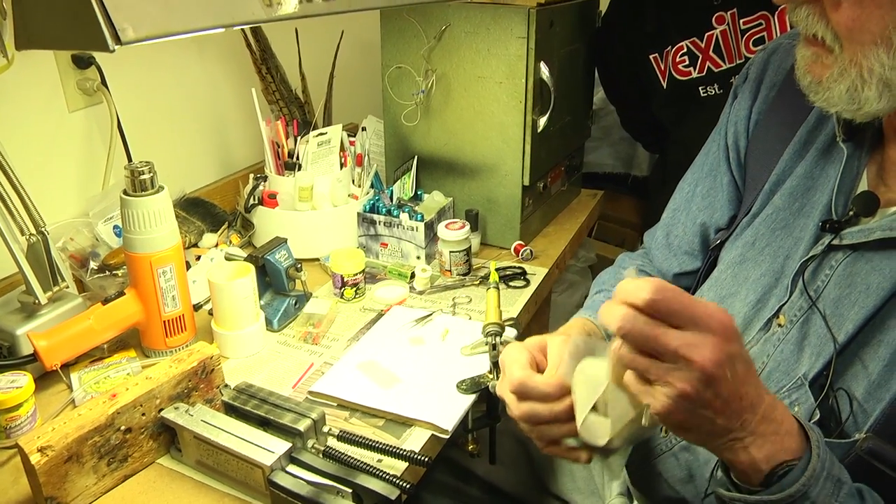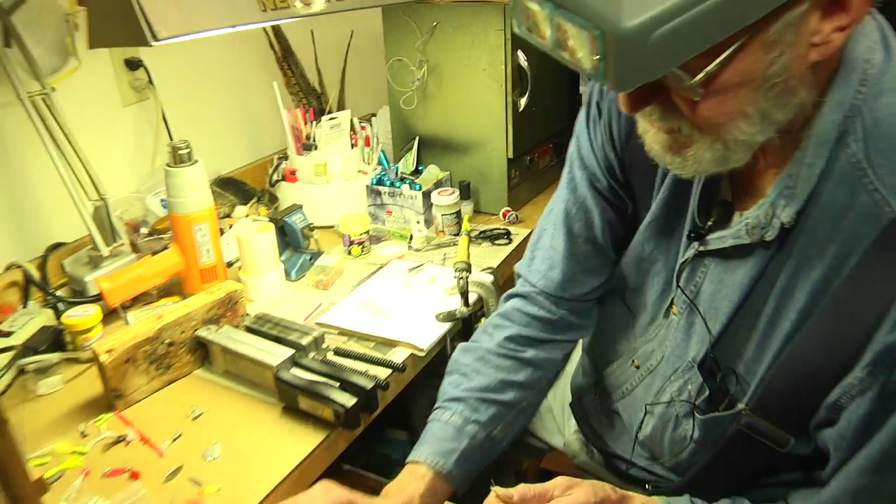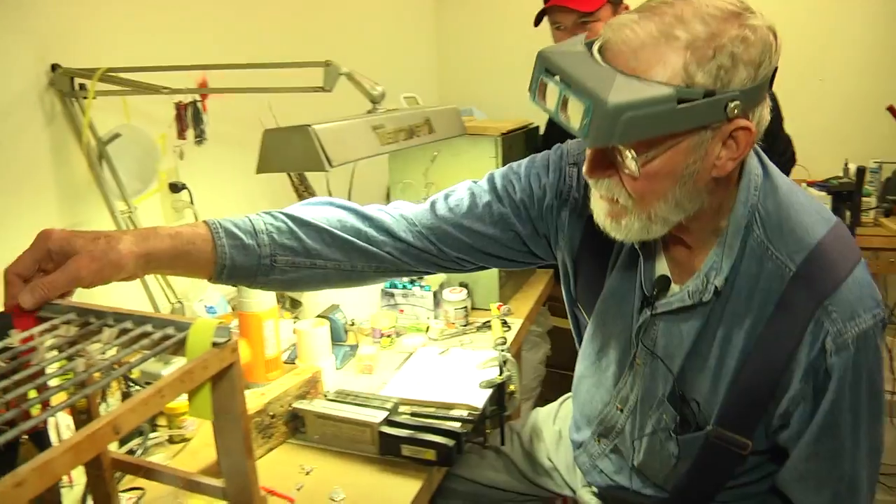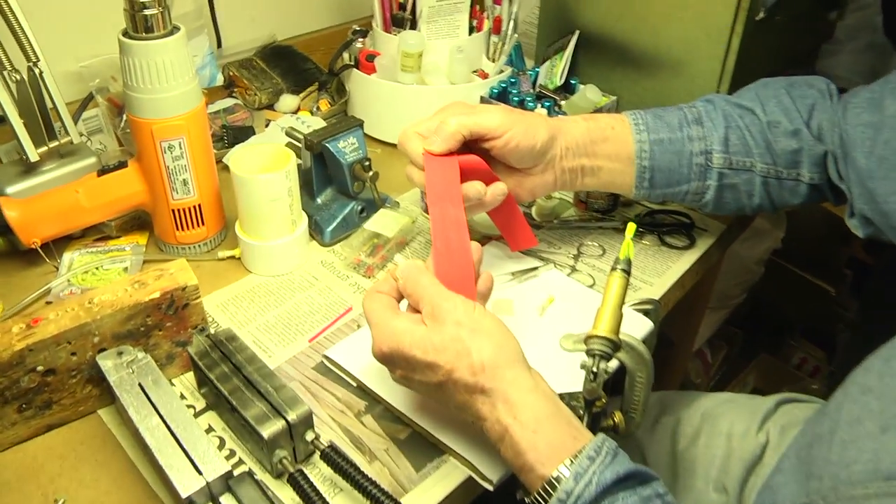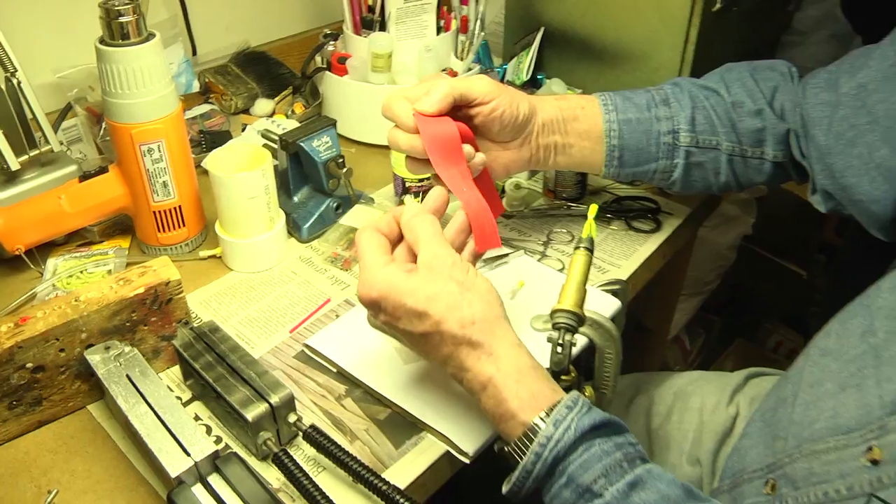They make another one that has 40 strands per inch. That's a little bigger stuff. This is more like this here. This is 40 strands per inch. This other one is 60. So them are really fine.